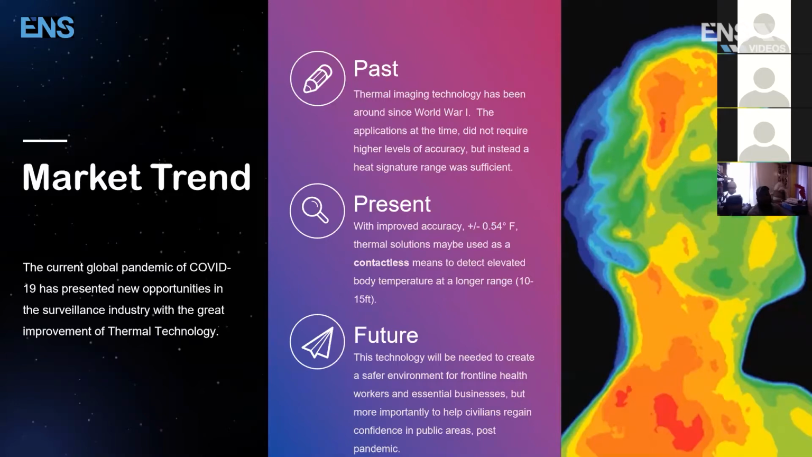But in today's market, because of COVID-19, the accuracy level of this solution needed to be improved. Specifically from, let's just say, plus or minus 5 to 10 degrees plus. Now it has improved all the way to plus or minus 0.54 degrees Fahrenheit. Amazing, guys, amazing. And if you wanted to know, to be considered a caliber of medical grade accuracy, it's actually plus or minus around 0.6, 0.5 degrees Fahrenheit.